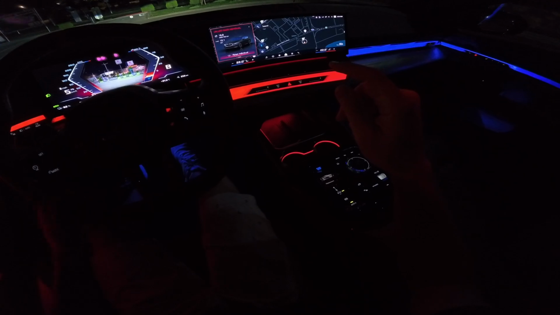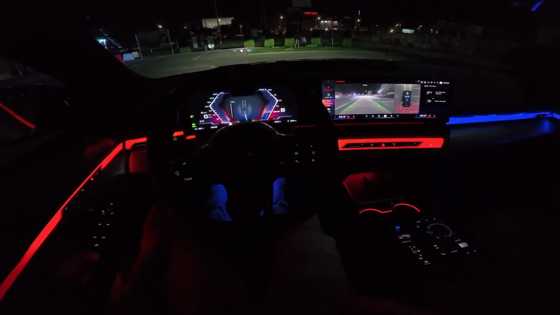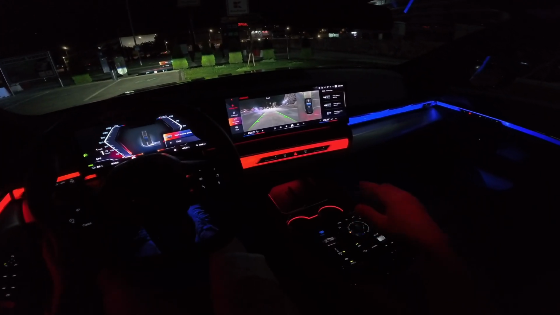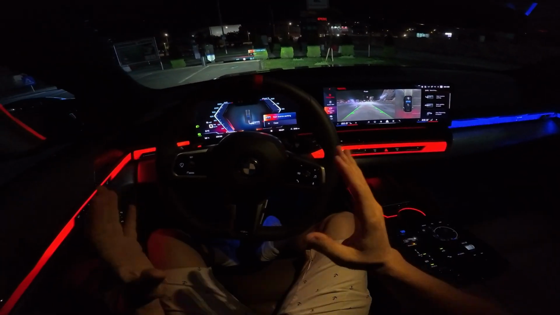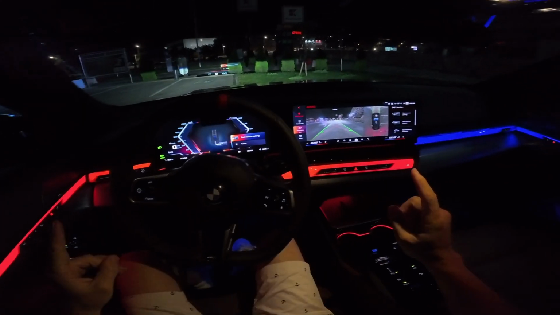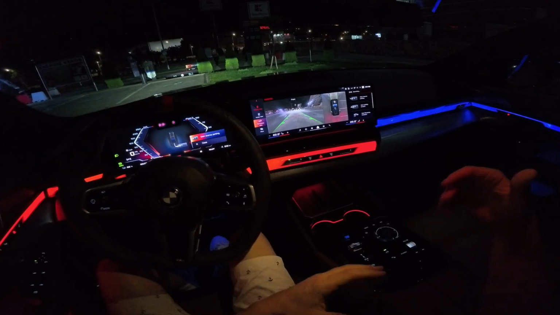I want to show you something. Check it out. BMW has the best automatic parking system ever. You just have to press this button here, and then the car immediately, in just a few seconds, parks. Usually other cars have a parking assistant system only if other cars are parked in a parking lot, and the cars park close to the other cars.